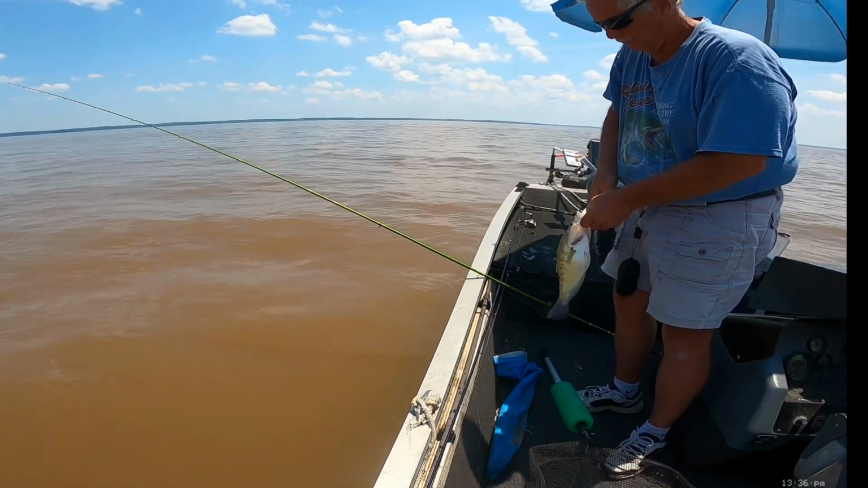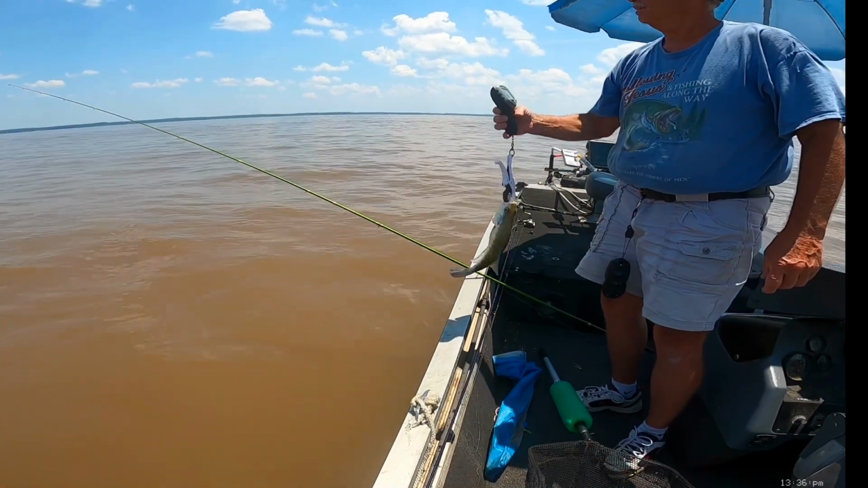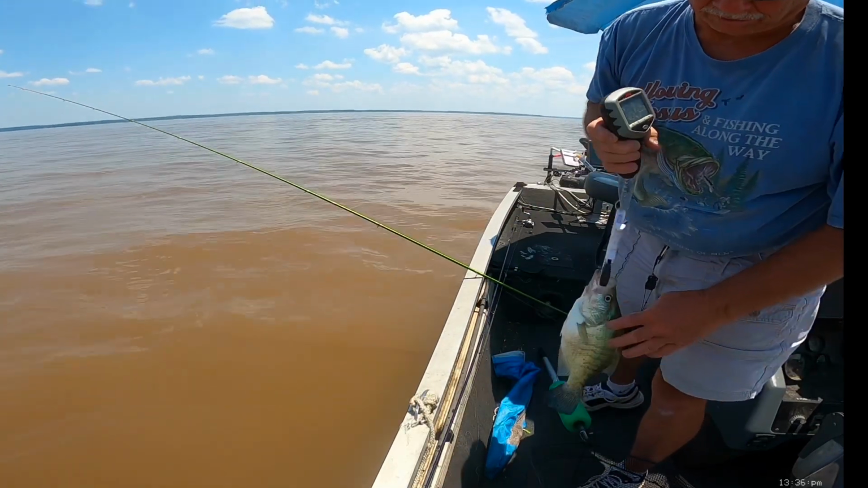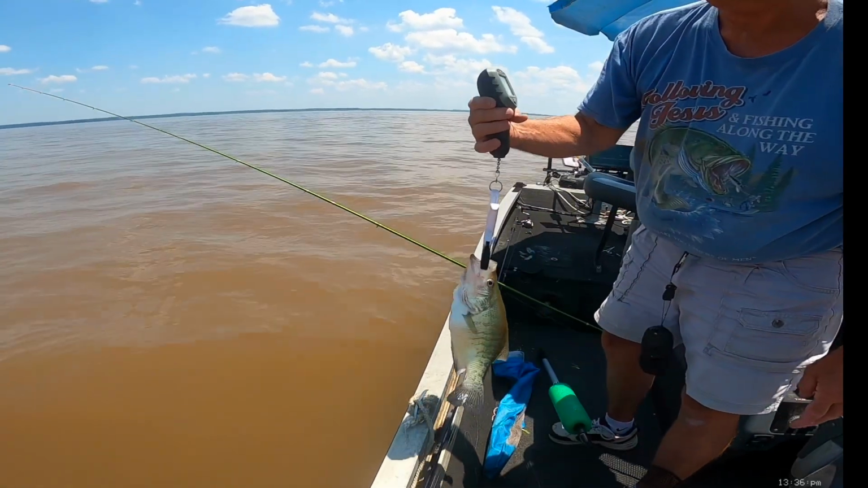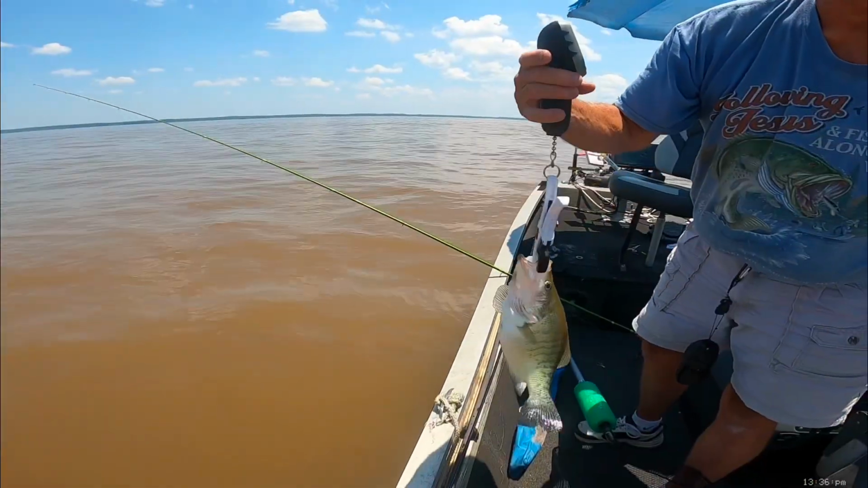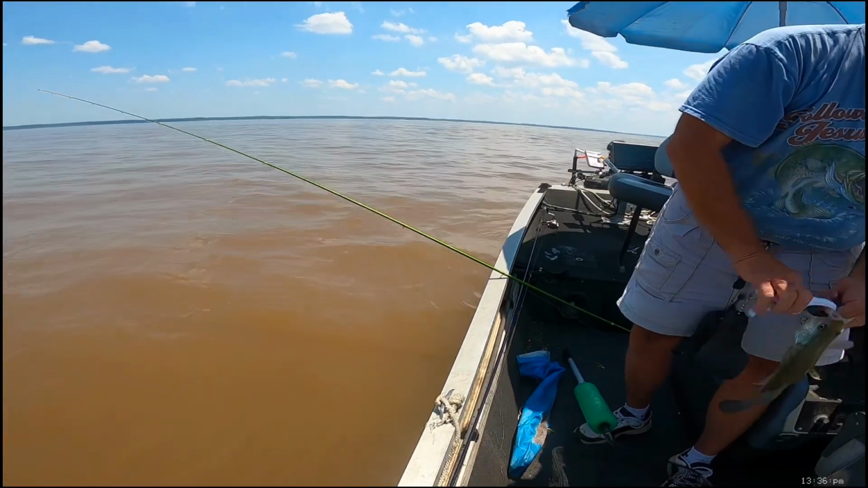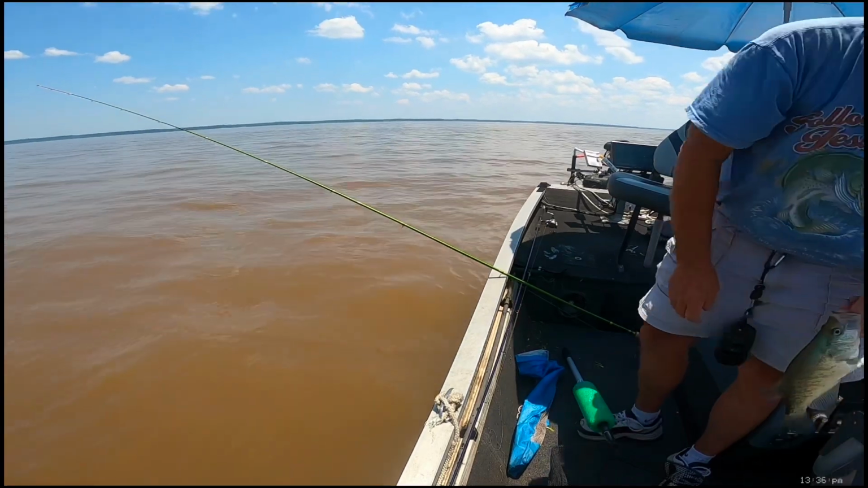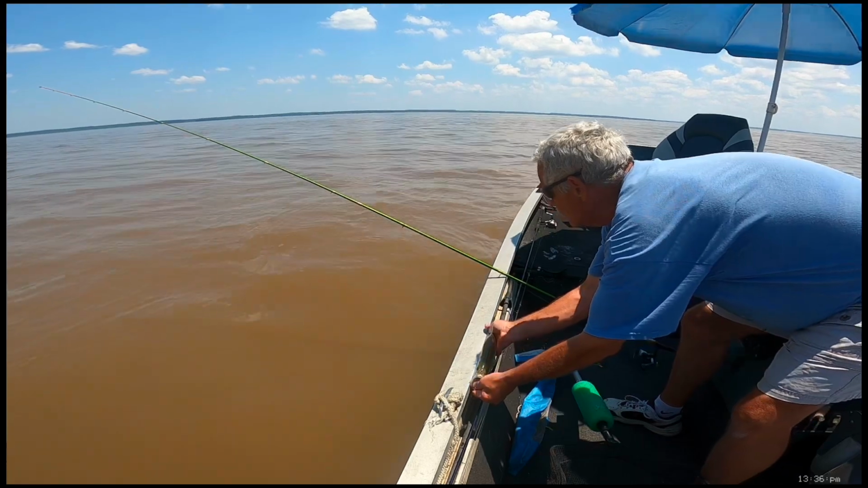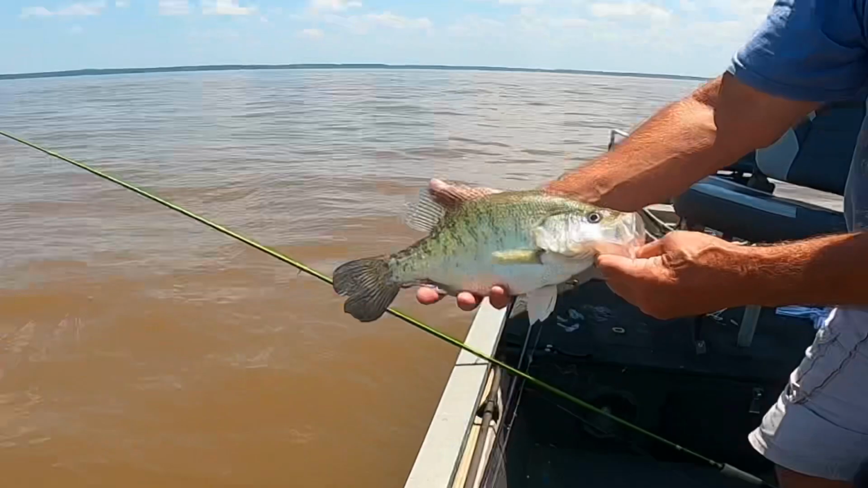That's about a 1.5 pound fish right there. Oh, good. Yep. Now, if he'll be still, well, he ain't gonna be still, is he? There we are. It's 1.7, 1.8. That's a 1.5 pound fish. That's a nice fish right there. Tell you what, he wanted to fight too. That fish measures exactly 14.5 inches long. 14.5 inch long fish, guys. Nice.